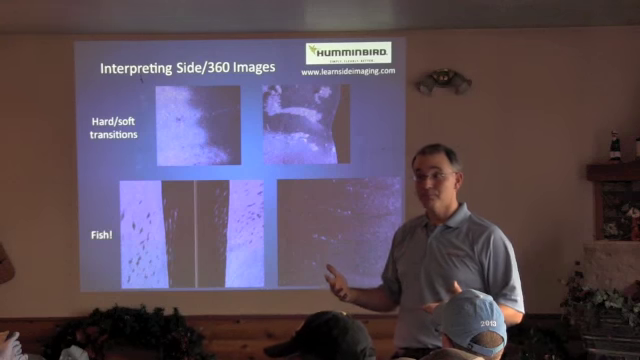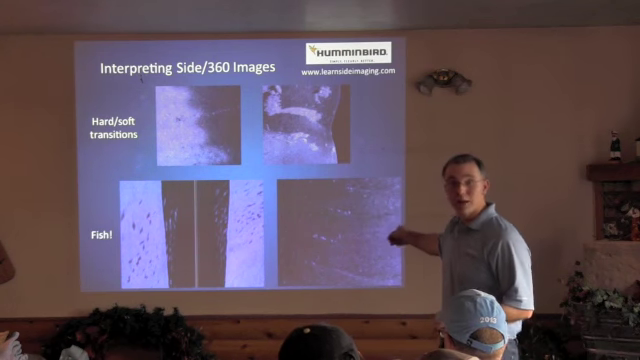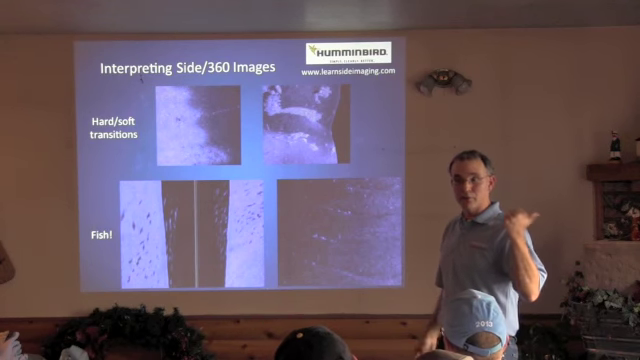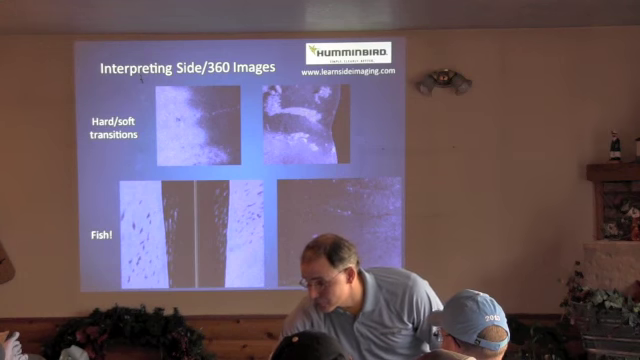So side imaging is good not only for seeing suspended fish that are high up off the bottom, but as well as belly to the bottom fish. We have to remember that our favorite fish swimming around there in the lake, quite often, is a belly to the bottom fish. It's at certain times of the year. Okay, so we can see those fish without any trouble.